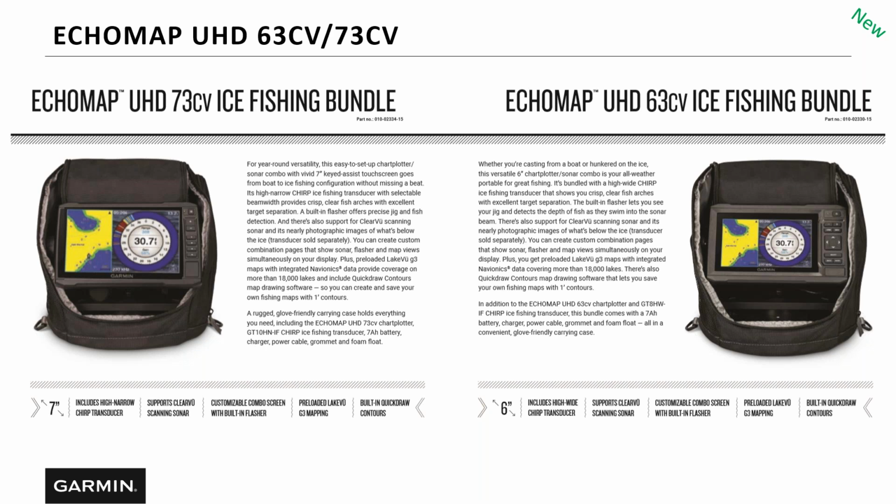So now we have a unit that has the best of Navionics and Garmin mapping preloaded. So you get over 17,000 lakes preloaded. There's over 13,000 with 1 foot contours. You get a feature called relief shading, which we'll talk about in a minute. But these are definitely a step up, aren't they, Danny? Yes. I mean, just the mapping abilities of these things is awesome.